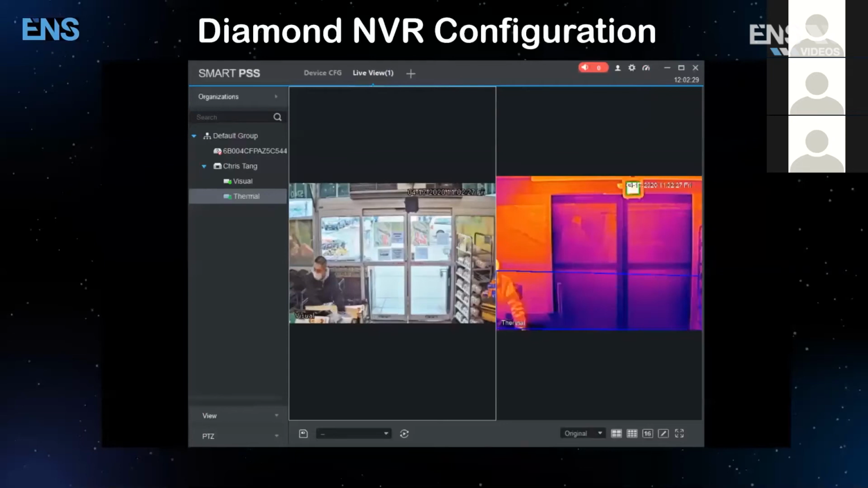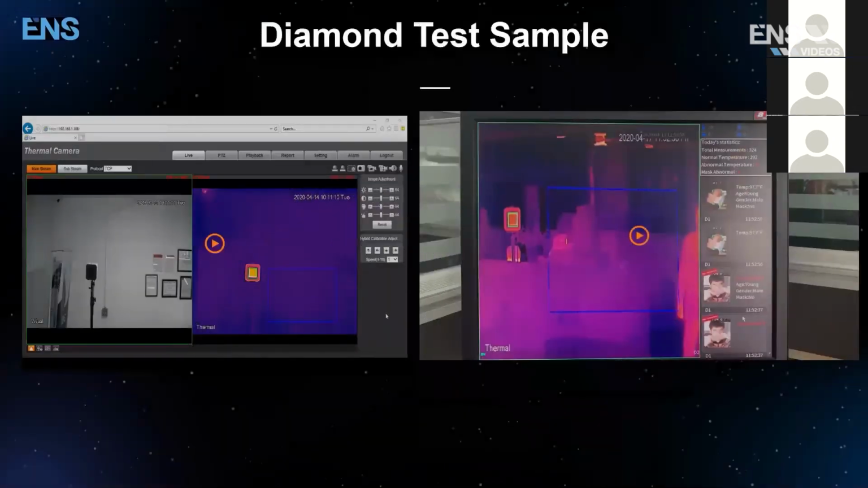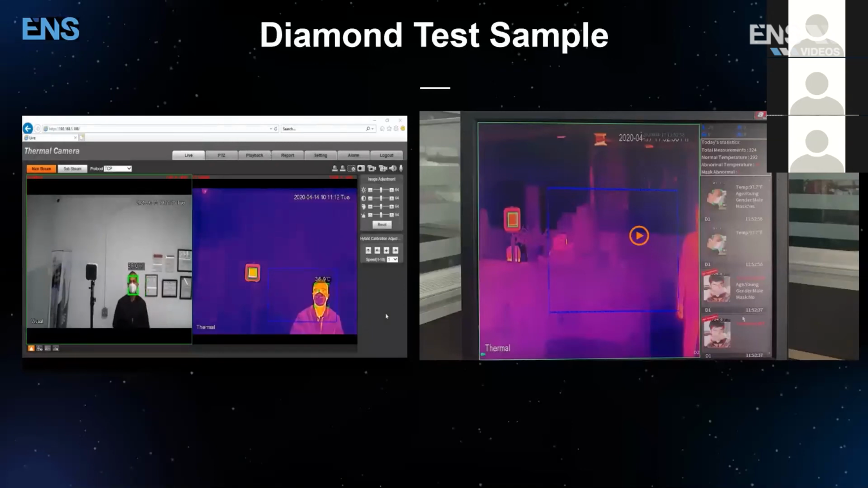And of course, what we're showing you right now is definitely the web interface part. But in the next slide, we want to show you some in-house testings, whether it's at one of our facilities, also the factory. So let's go with the left-hand side first, where it's going to show you an elevated temperature and the detection. In this next live demo, we're going to have Kenny Macker, who's our ENS sales manager, demonstrate an abnormal temperature alarm by using a wet cloth that's hot to simulate an abnormal temperature.